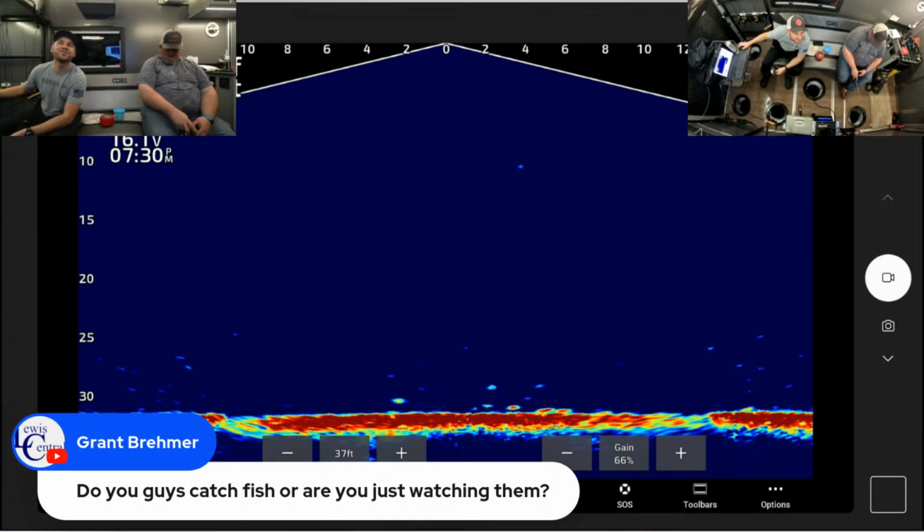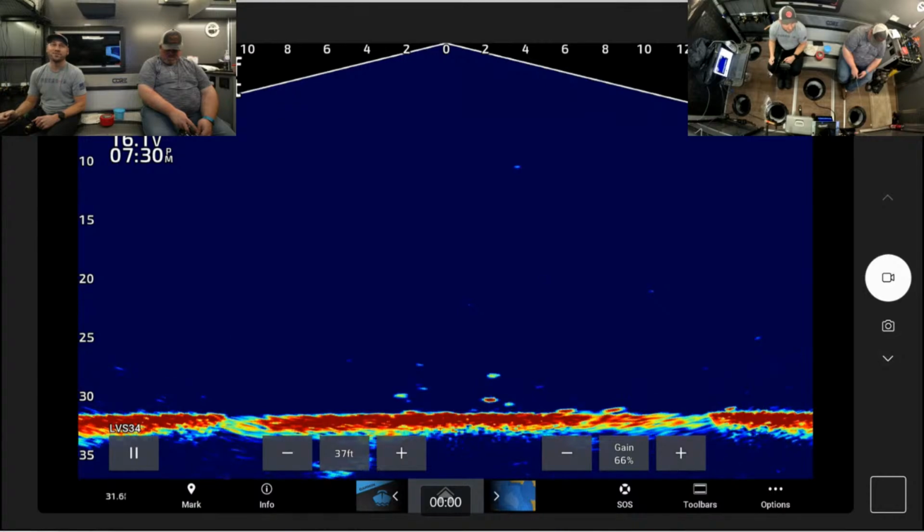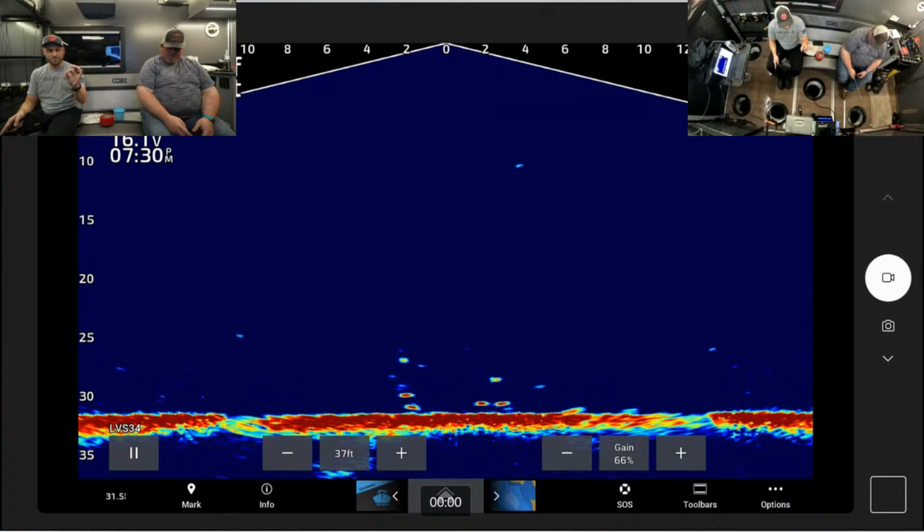Do you guys catch fish or are you just watching them? It's a good question. Sometimes I wonder, but yeah, we've already caught a few fish. We're hoping to catch more. These fish that you're seeing on the bottom are primarily very small fish. We're looking for those ones that are roaming through the middle of the water column. That's where it seems like the bigger ones are. So we're watching the screen, looking for that speck to come through, and then we'll jig them through. We've got two set lines down. We've got two jigging rods down.